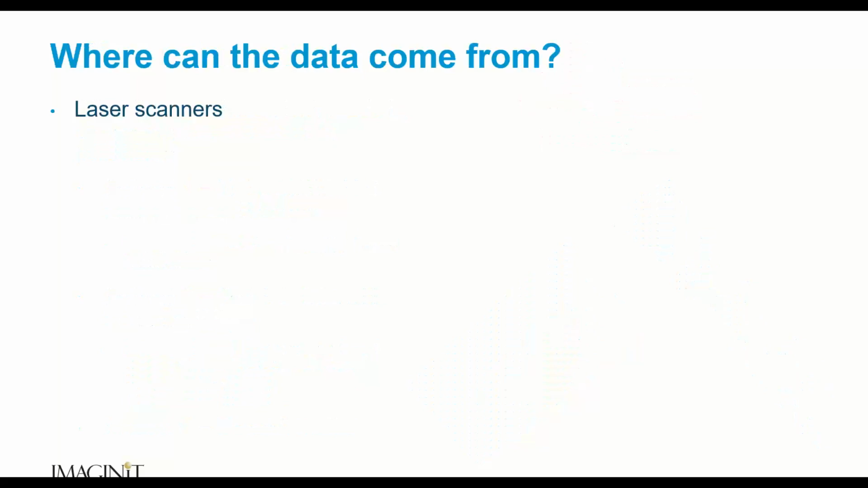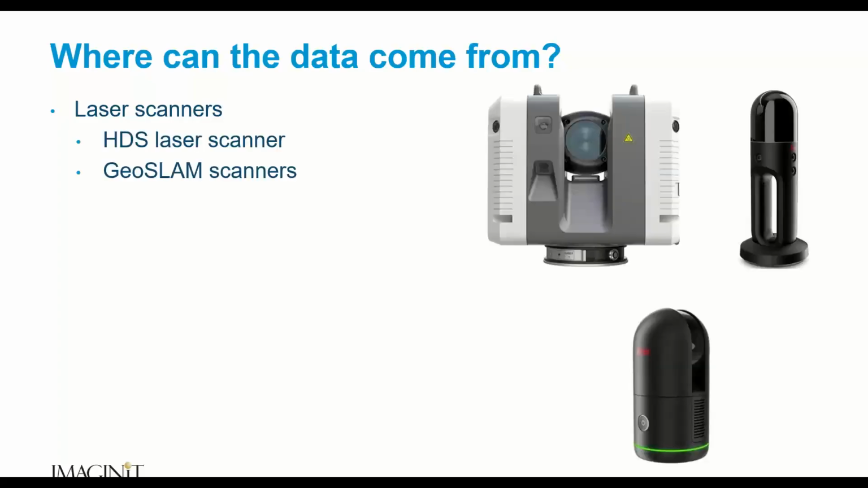Okay, so again, we're talking a little bit about hardware here, but where can the data come from? Well, obviously there are laser scanners. We've got an RTC 360 over there. There's a GeoSLAM, the BLK2GO, and of course the new BLK360. It can come from any one of these. It could come from a competitor product. Doesn't matter as long as it picks up point cloud data and your software can process it.